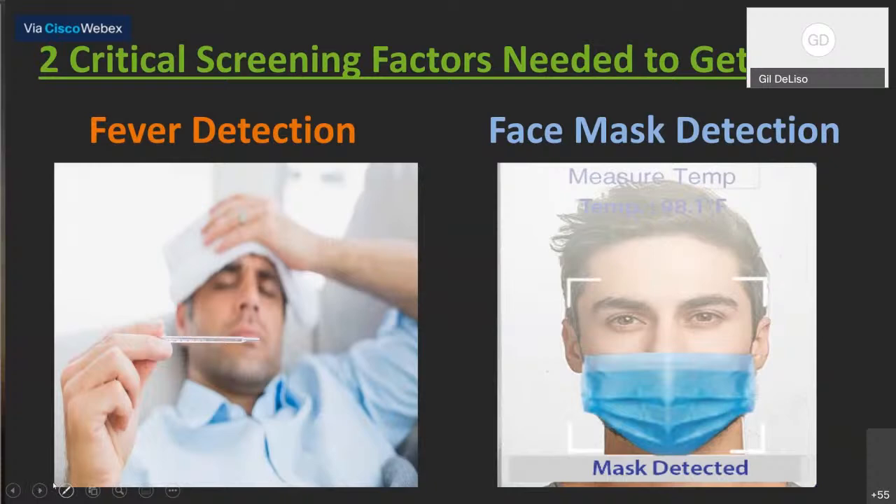So you've got that log event in your existing system, and the ZK SpeedFace readers allow you to add our screening device, our SpeedFace Plus reader, to anybody else's access control system, and manage those events and manage those identifications on an ongoing basis, and make them part of that third-party system.